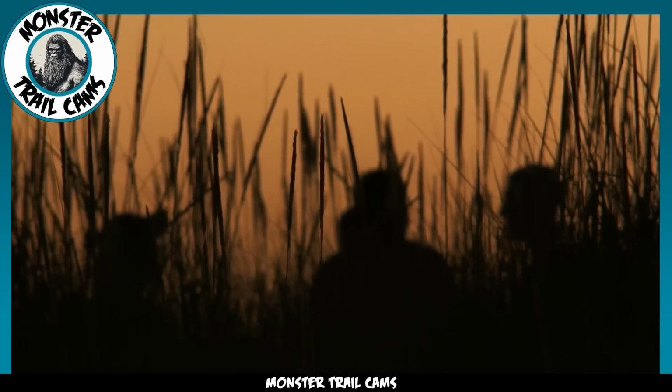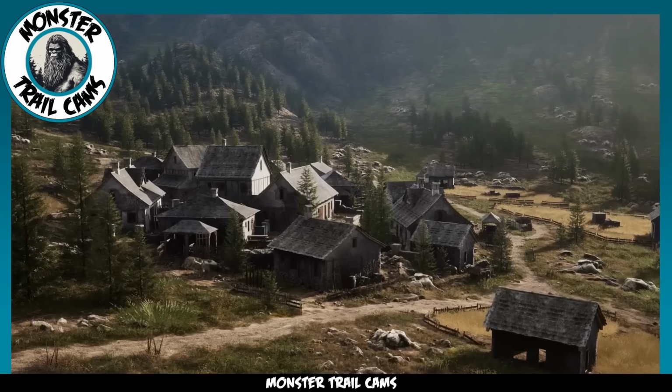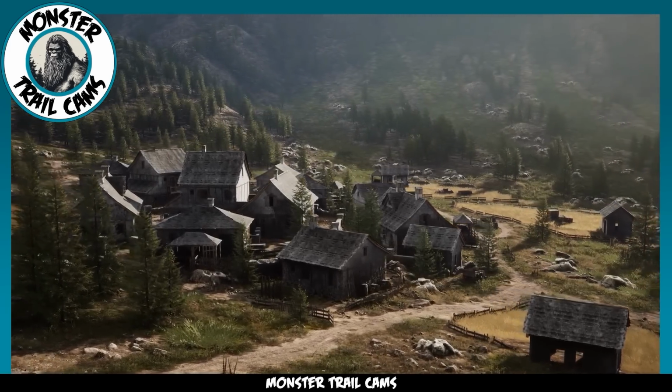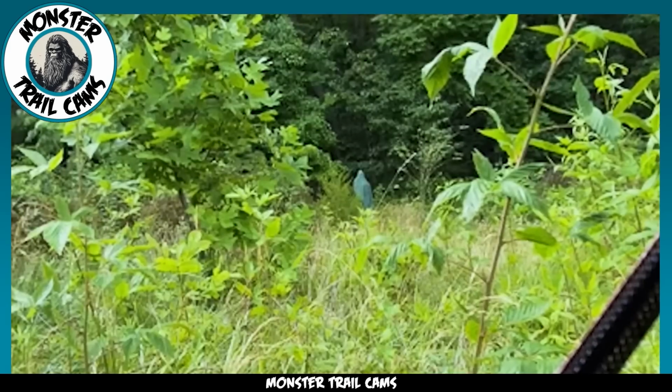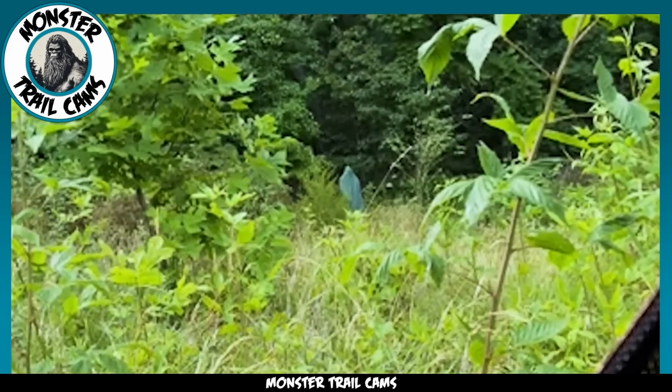One theory that emerges is the possibility of a hidden community or settlement, perhaps a secret village whose inhabitants have chosen to live in seclusion, away from the trappings of modern civilization. The white robes could be indicative of cultural or spiritual practices unique to this community.